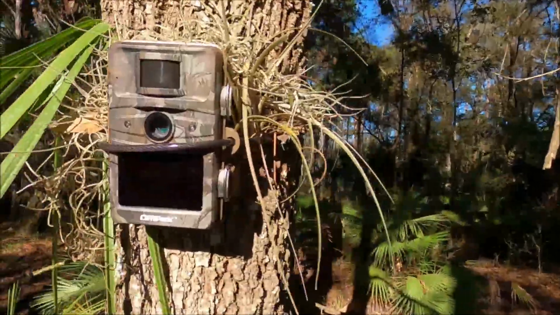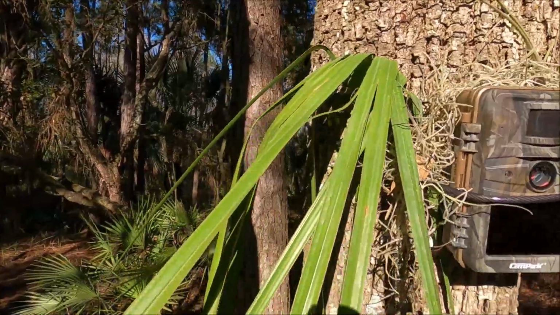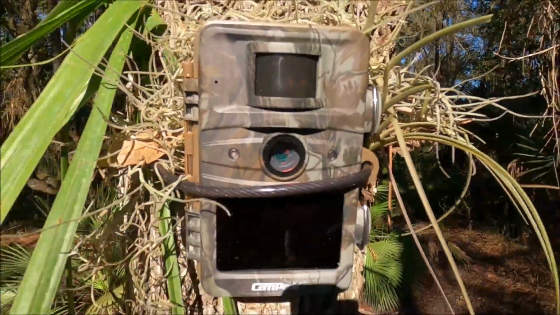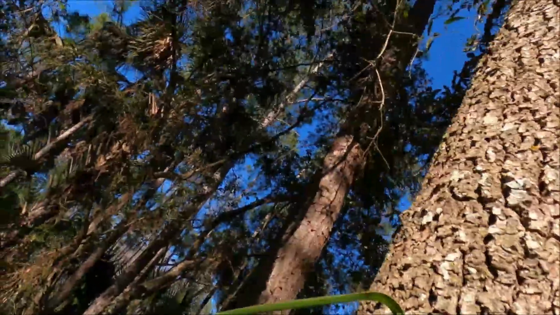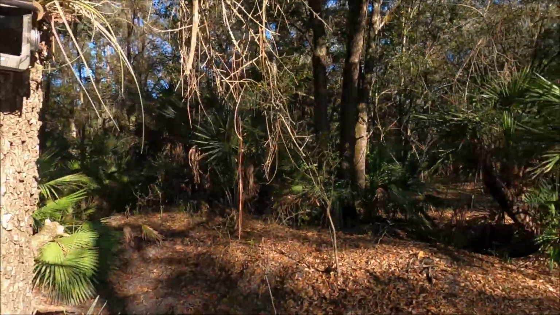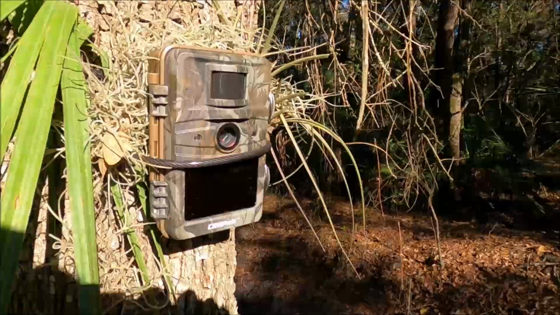There we go. I used some bromeliads, a little bit of Spanish moss, a little palmetto. Make sure that the cable, I don't have the little locks for these yet. I need to get those. Okay. Make sure nothing gets out there in front of the lens. So, I think a little better angle on this area. Oh, we'll see in about a week.